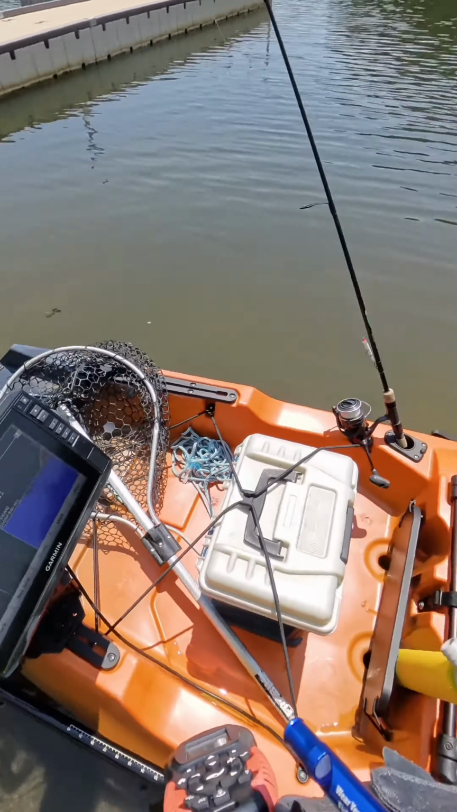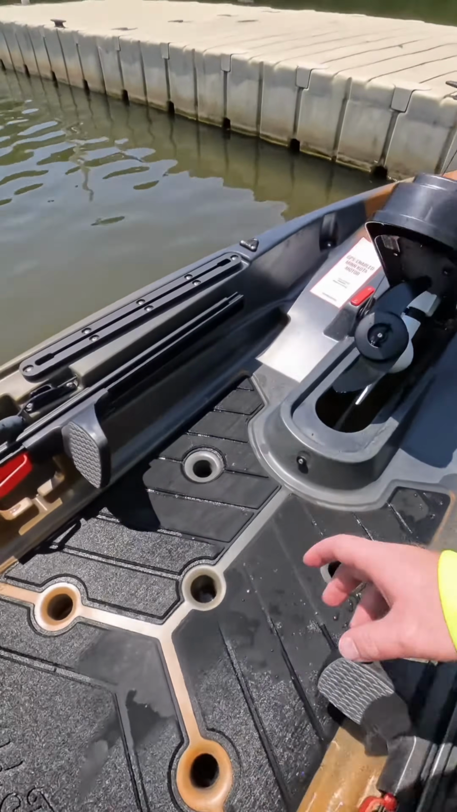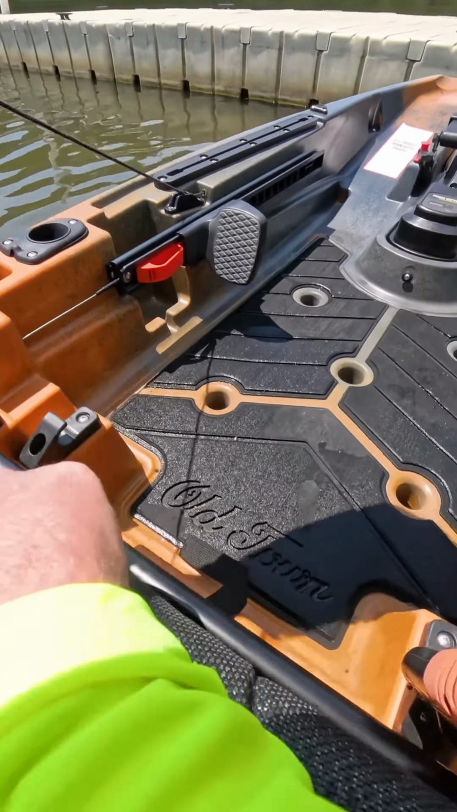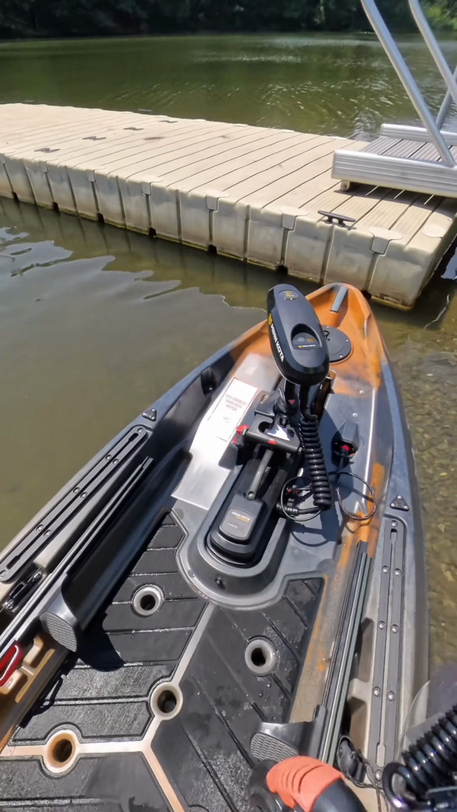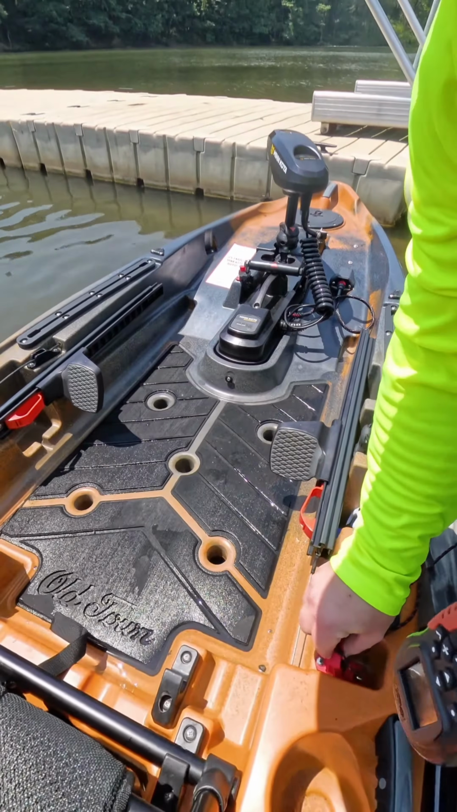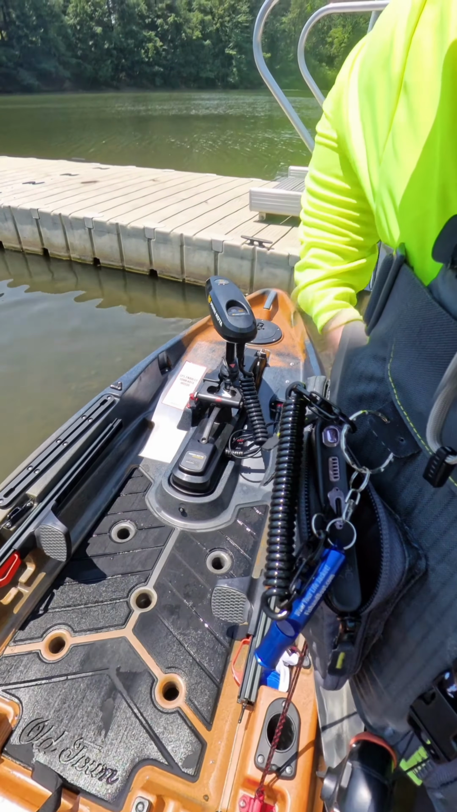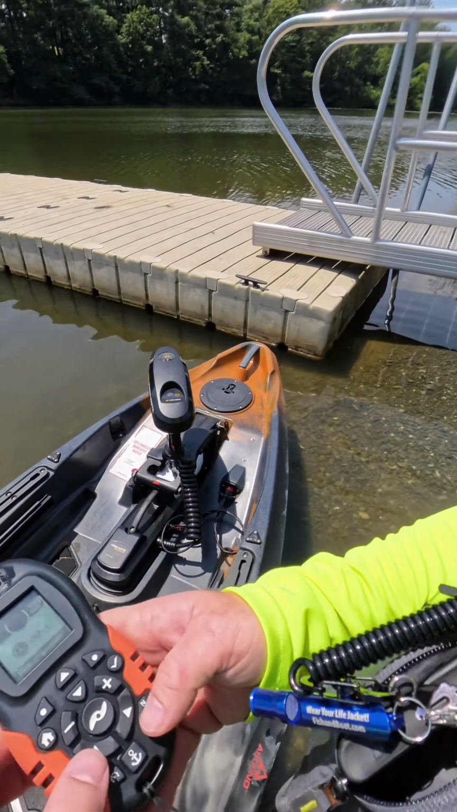Now that the transducer is in the water, I'm just going to do a little test here. See if I get any interference, since this thing's basically a giant RC boat.